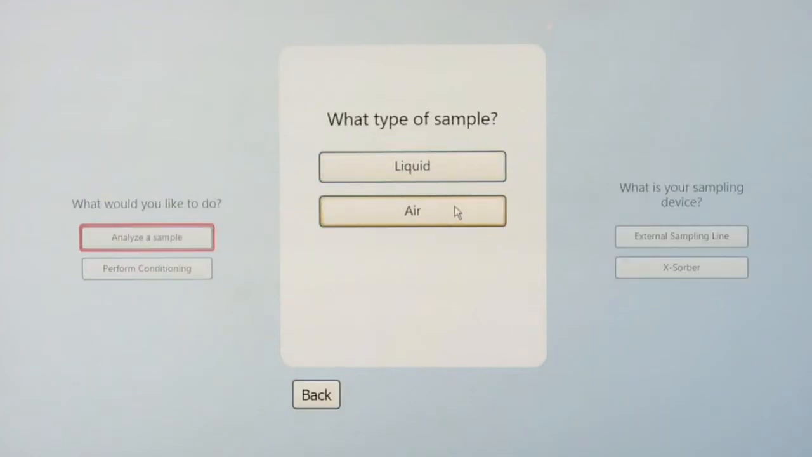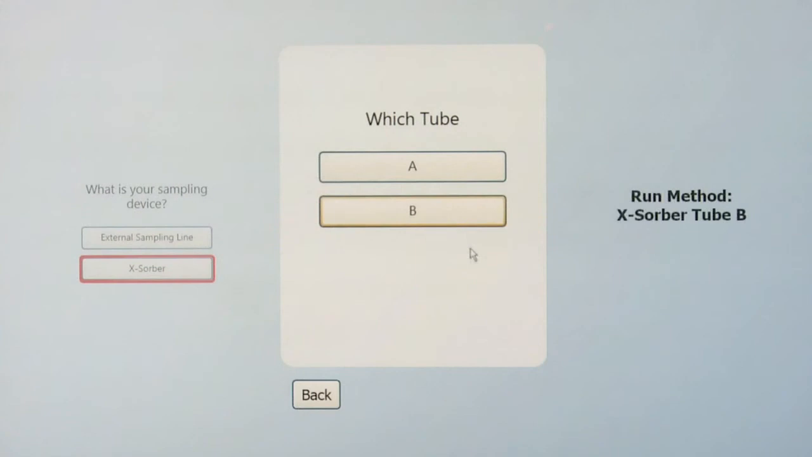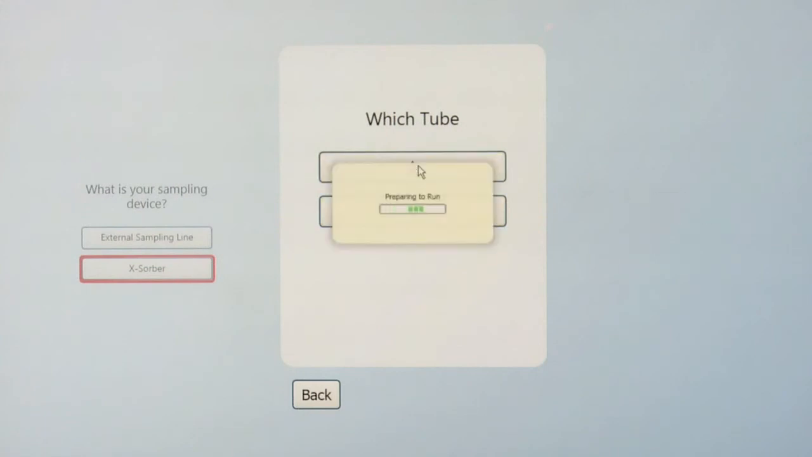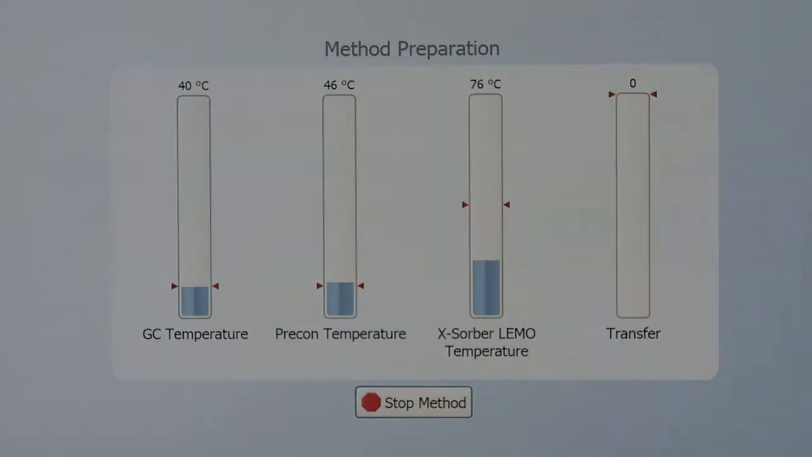Here it's asking me what type of sample, and today I use the Xsorber, so I'm going to select air. Next it's asking me what was my sampling device, and we use the Xsorber. And I'm going to select tube A because that's the tube that we collected the sample on. Now the system is automatically going to run through a method where it's going to heat and transfer the sample from the Xsorber onto the mass spectrometer. It's going to go through the GC separation step, and then it will also go through the mass spec analysis.